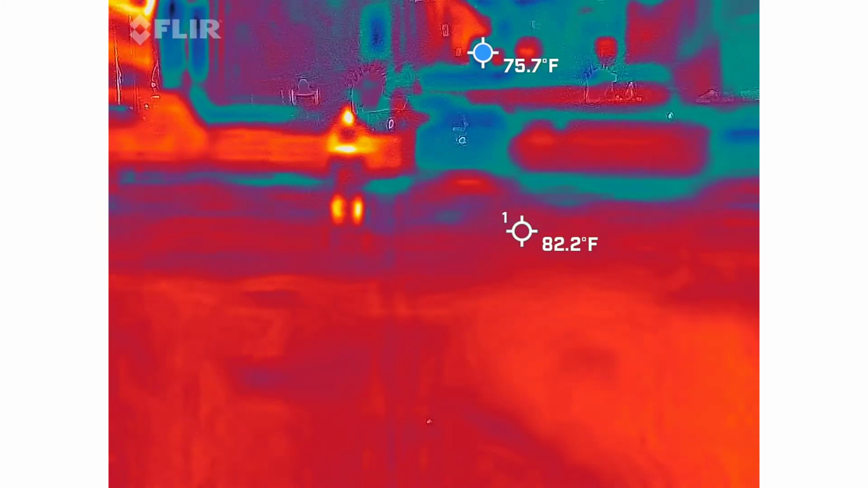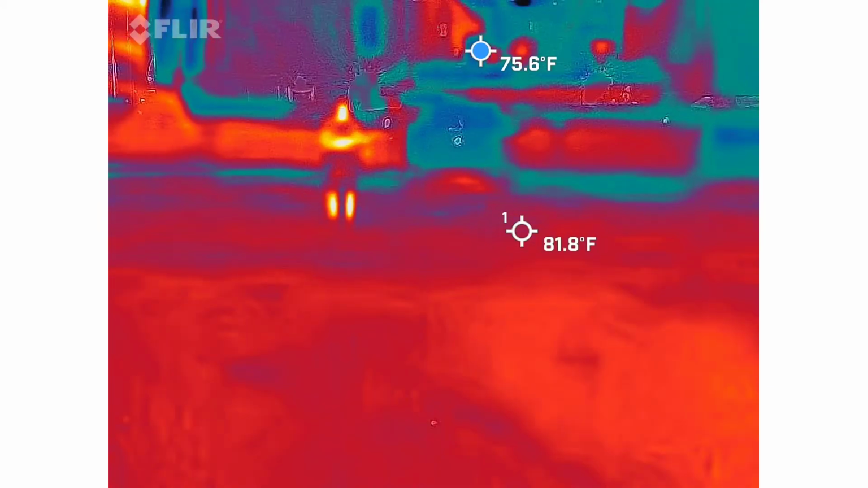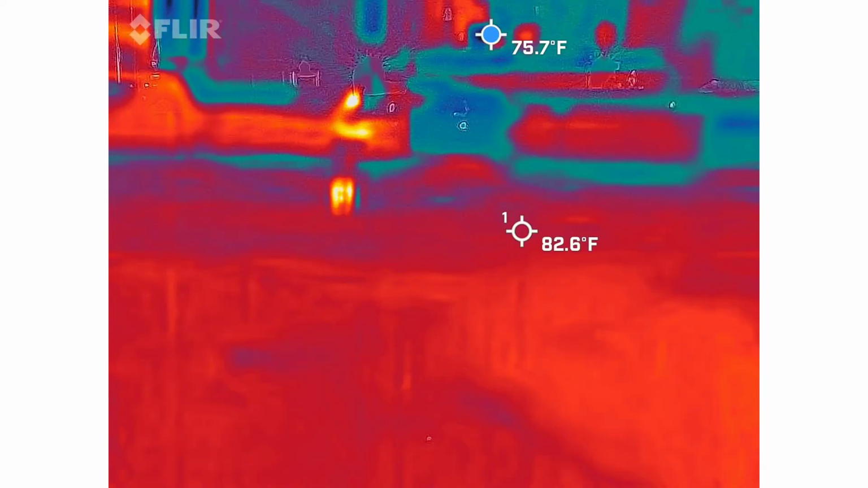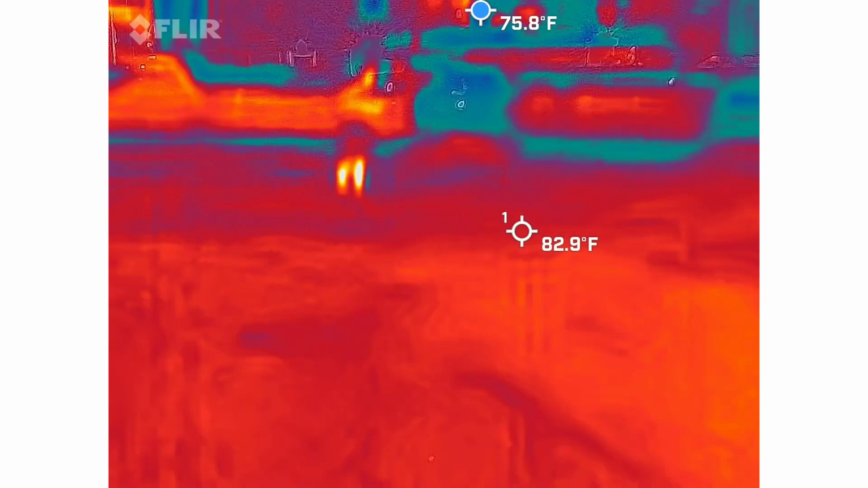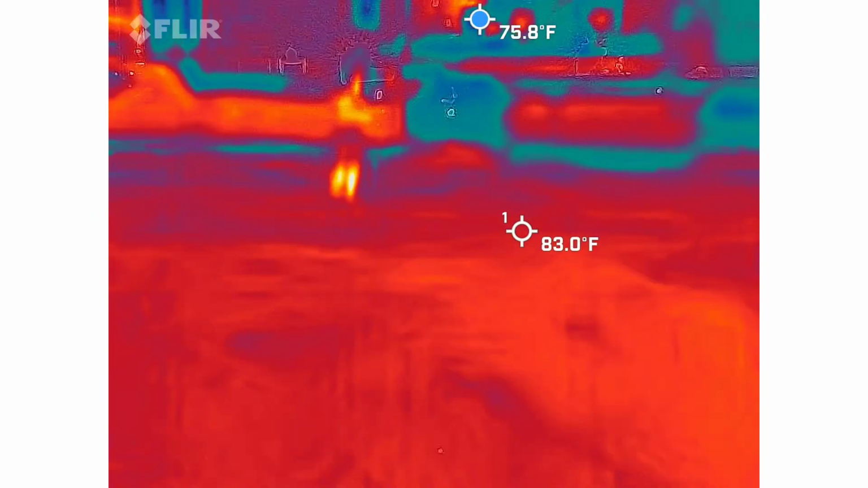I only replace this stuff once a year. Once it gets used for a year, whether it's working or not, I just replace it. I'm getting ready to buy another one of those, and I'll probably end up selling that one for about half the price I paid for it.